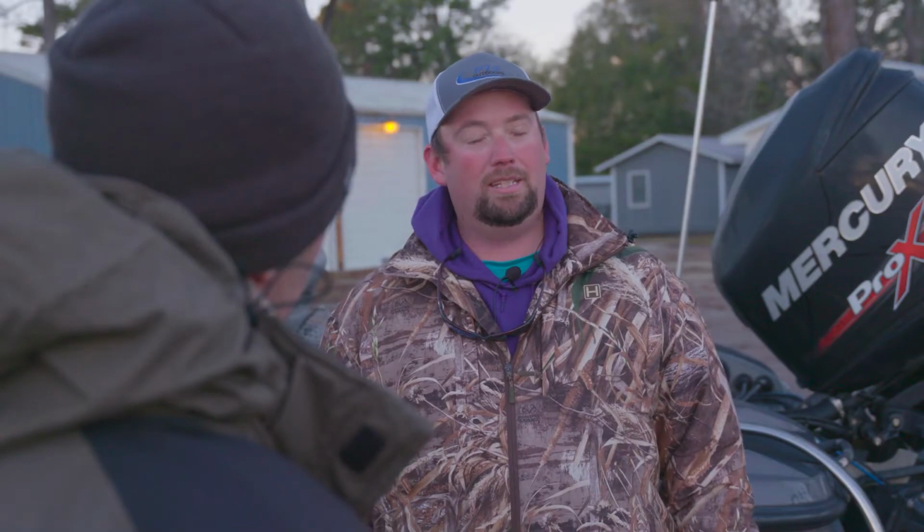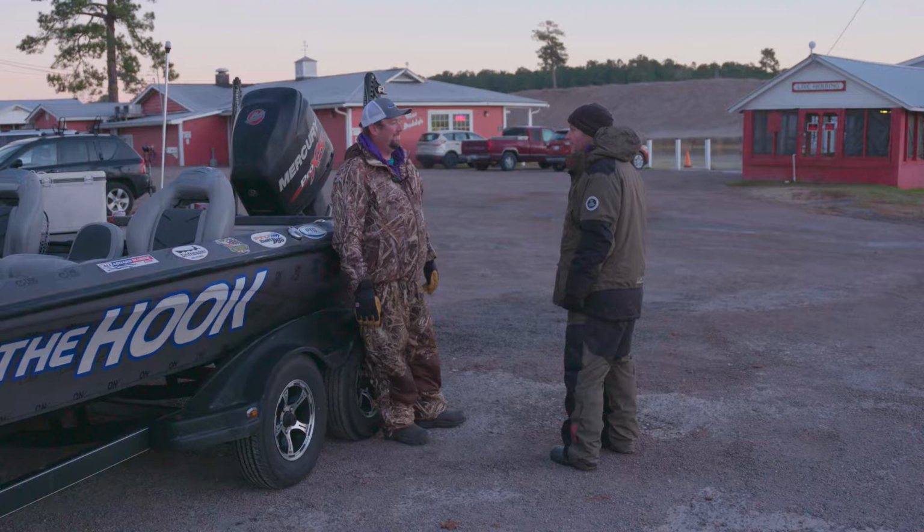You don't have to worry about that here. The only thing you gotta worry about down here is a little bit of wind. It doesn't take much wind. This lake can get pretty nasty. It can get pretty dangerous at times, but it's not supposed to be much wind today. We should have a good day. Well, let's get our stuff and get to it, man. Let's get them.